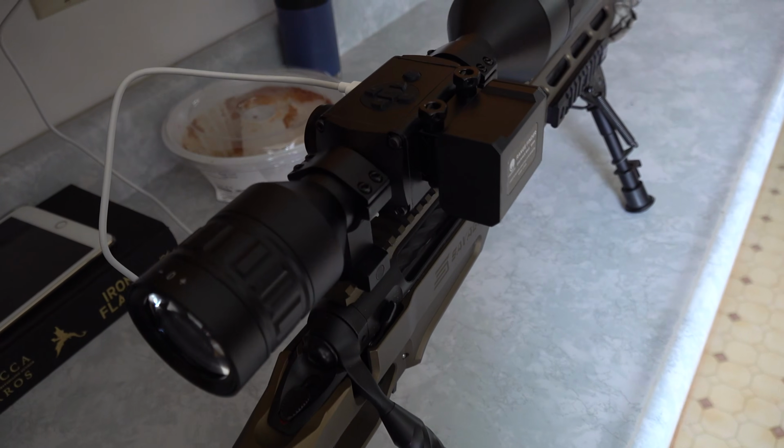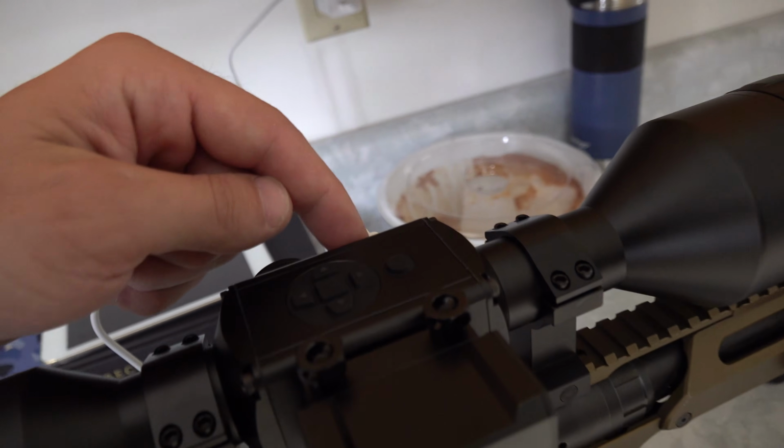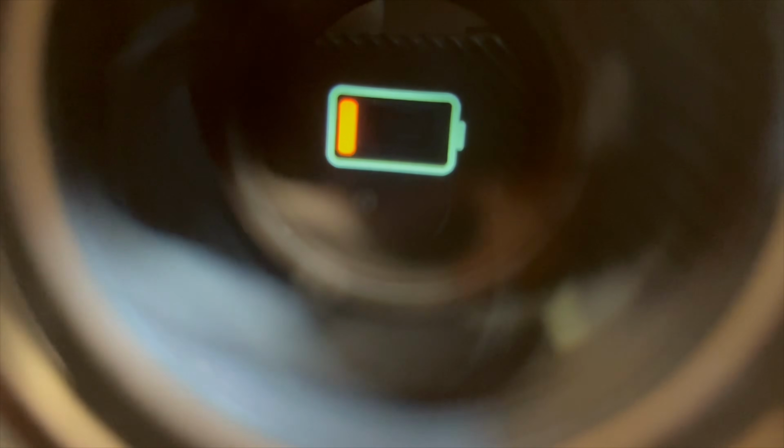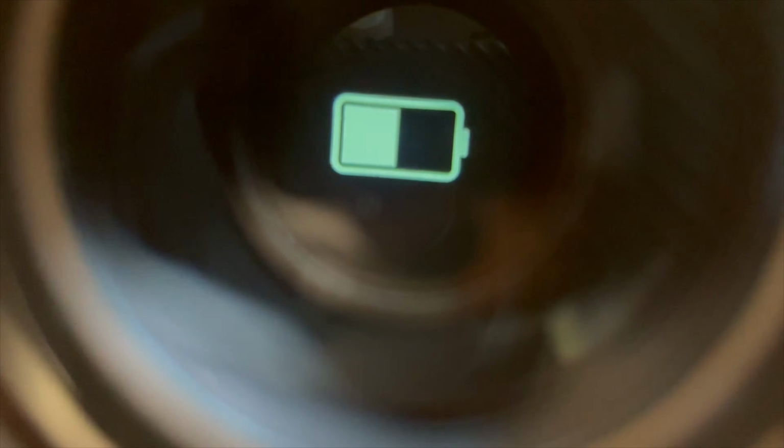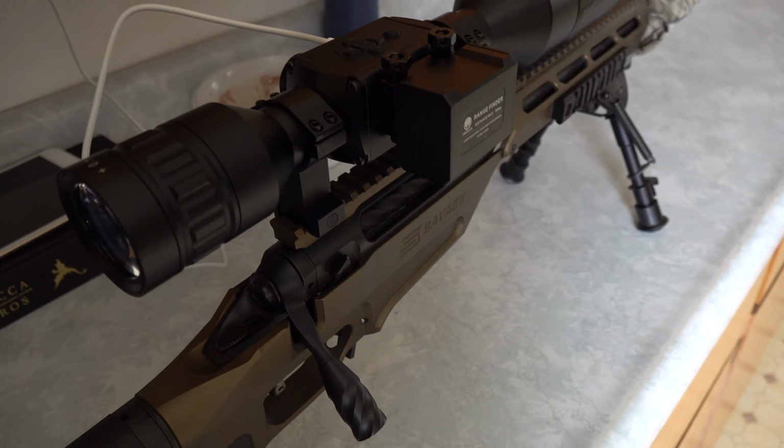So we got the scope mounted, everything's level, crosshairs are perfect. Now we've got the USB-C port connected, and we're charging the scope up. Once we get a full charge, then we're gonna try this out. I've got to actually go reload some 6.5 rounds, so we have some rounds to shoot out of this Creedmoor here.